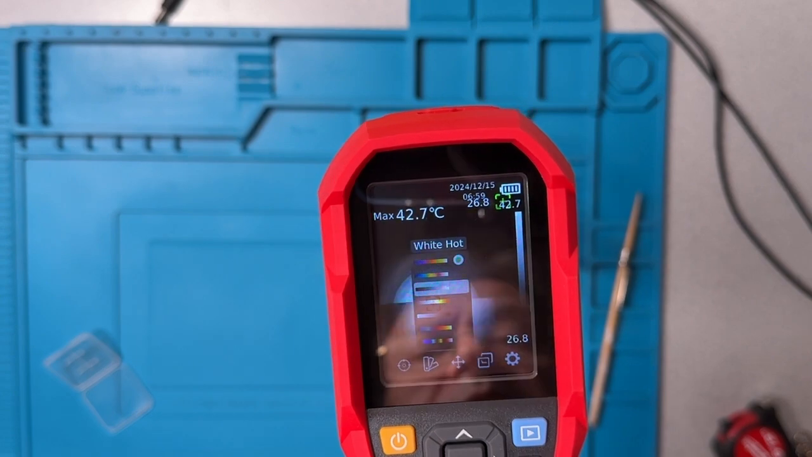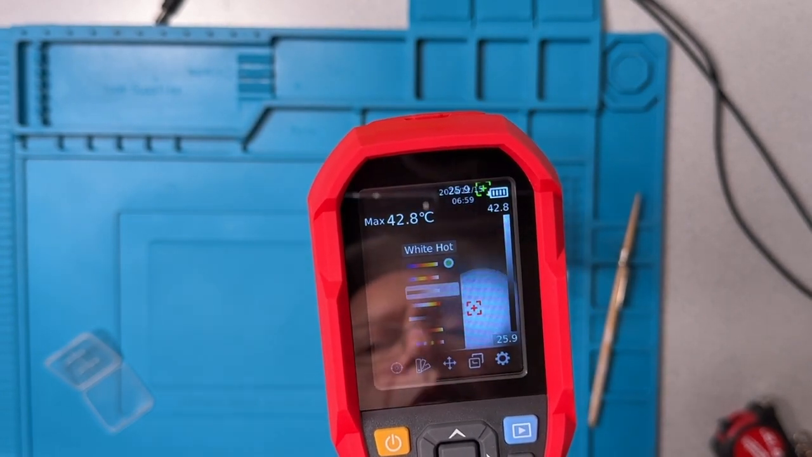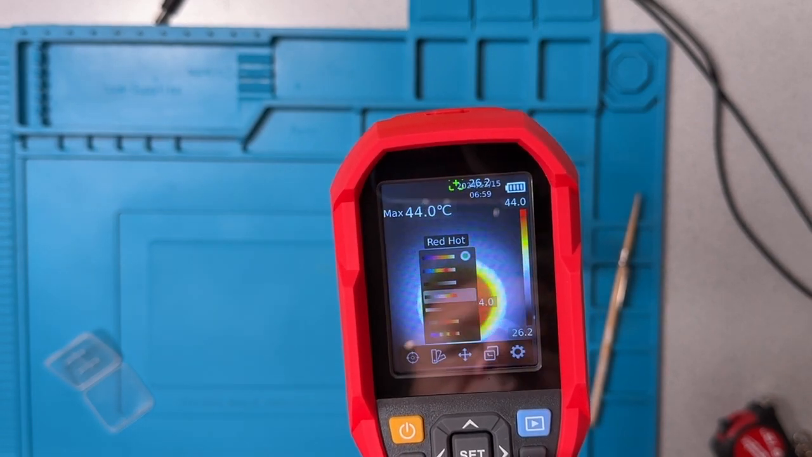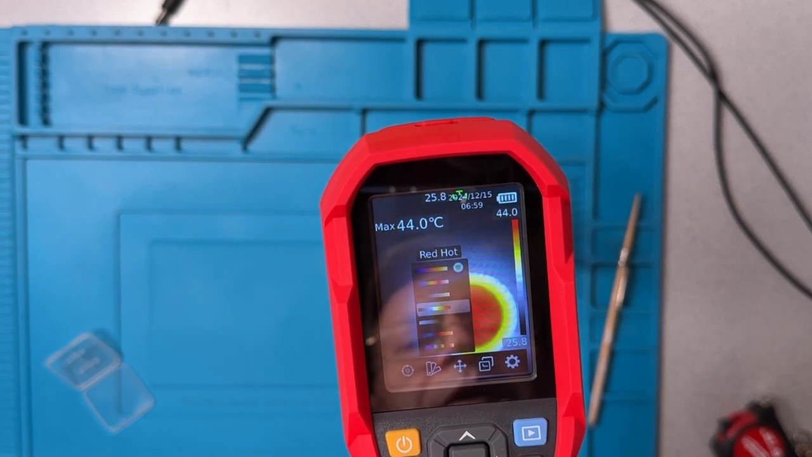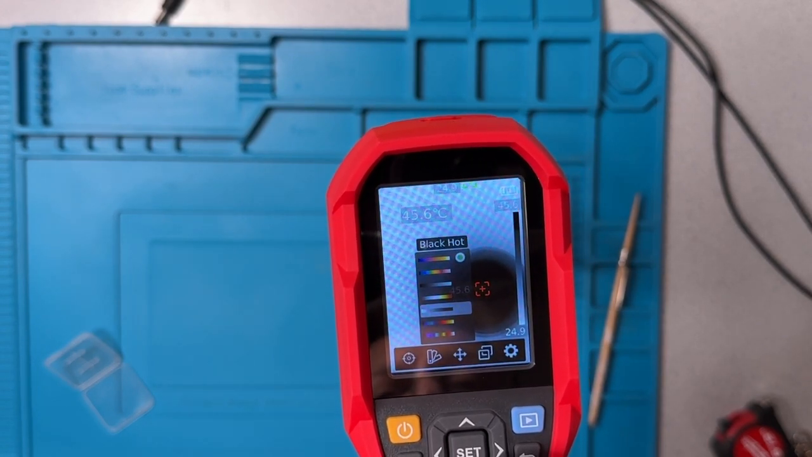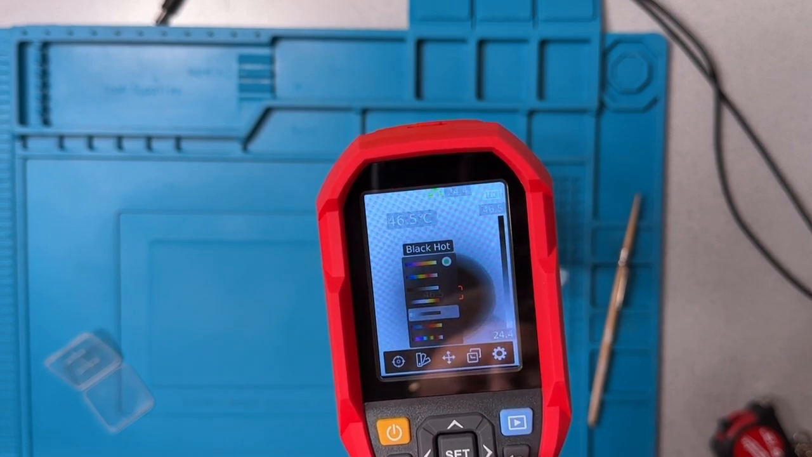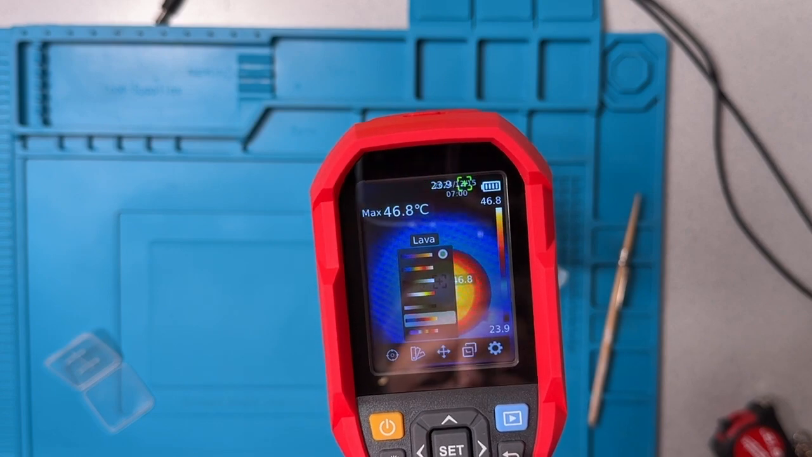There's one called white hot. So this is a grayscale palette that runs between black and white. So this is called red hot, slightly different than the default that started at the beginning, which was called iron. So that's red hot. Black hot. Okay, so now the hot points are black. So instead of running from black to white, this runs from white to black. So the cool spots are white. We have something called lava.